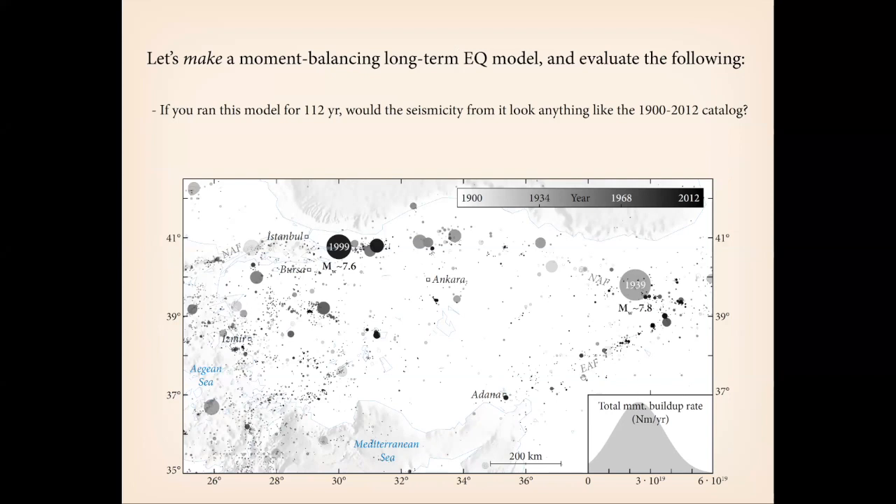And once we hand ourselves each model that does so, we're going to ask the following question. If I were to sit and watch this model go for 112 years, which is the length of this refined seismic catalog, would the seismicity from it look anything like what we've observed in the instrumental record? Now, it's probably not fair to impose that the earthquakes would need to happen at exactly the same places or at exactly the same times.